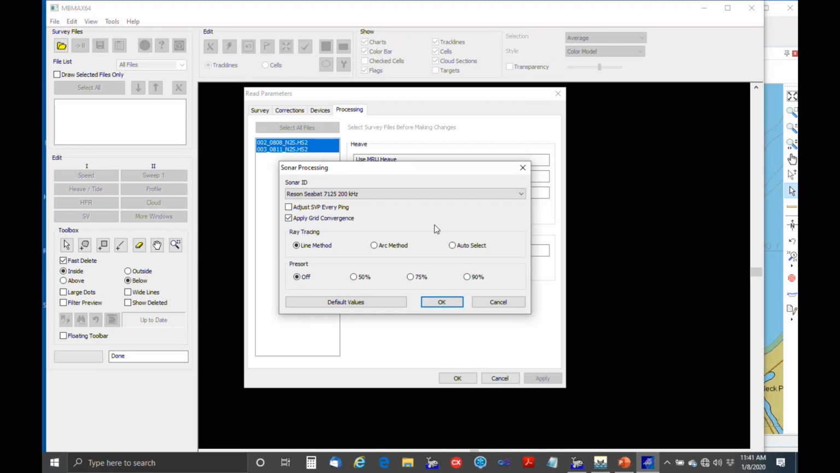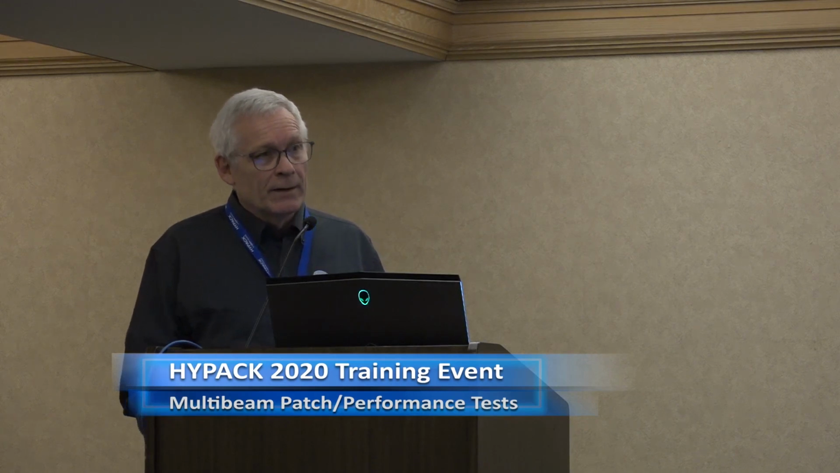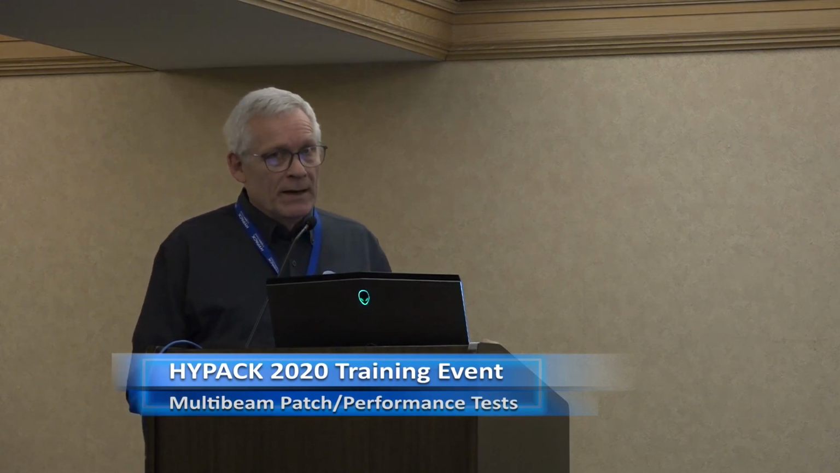Those lines would have to be very long. Right, right. Well, that's okay, because what we're doing in the processing is we calculate the convergence for every sounding point. If your lines are very long and running in a certain orientation, the convergence might change, but it's actually calculated with every sounding point.